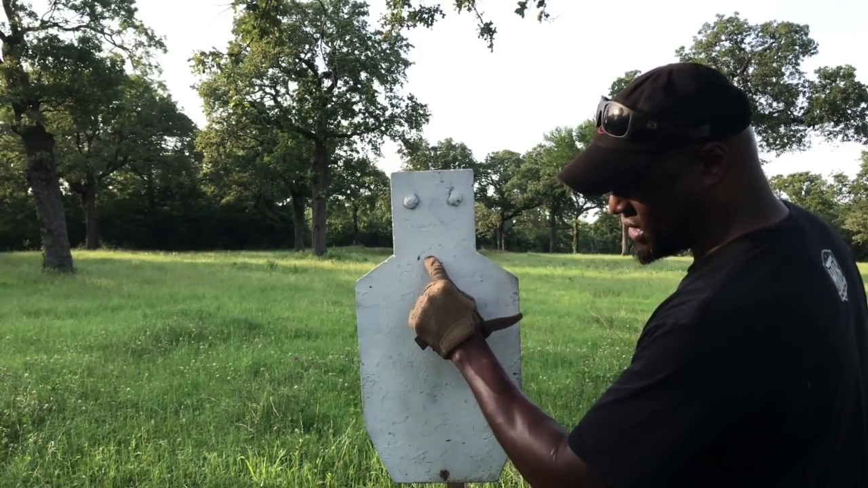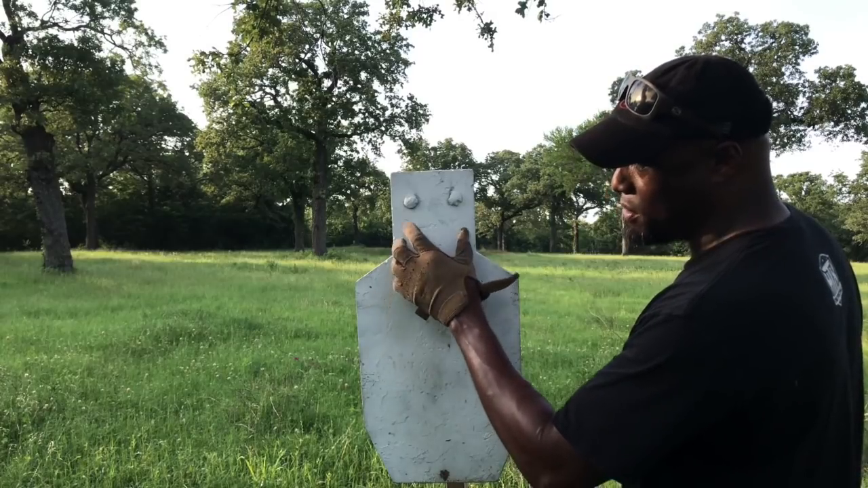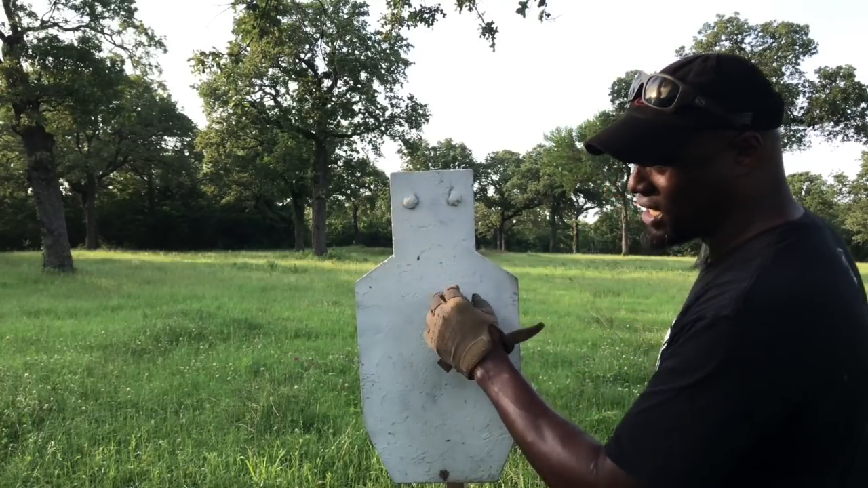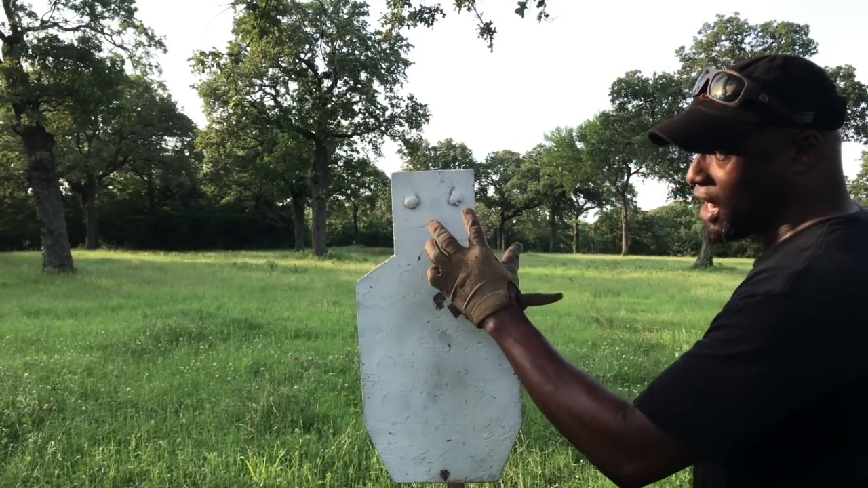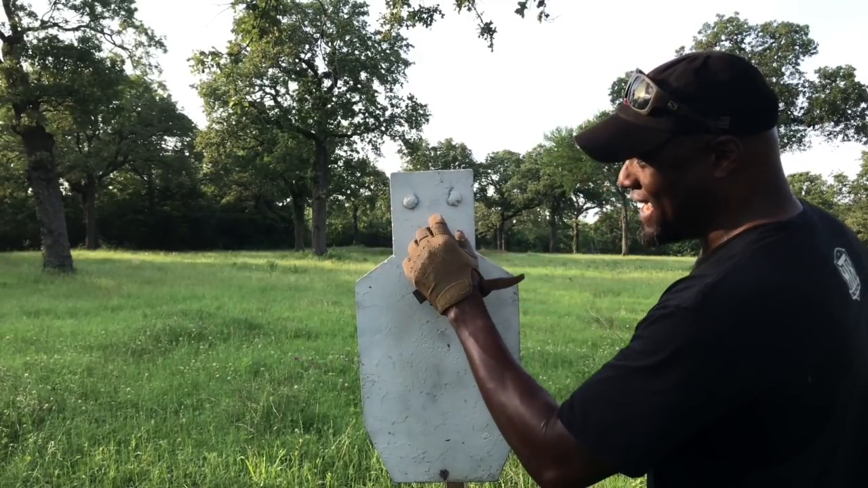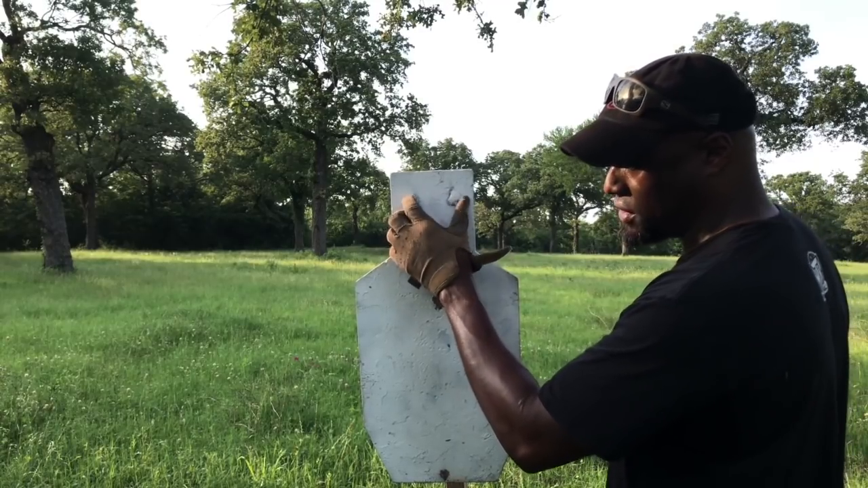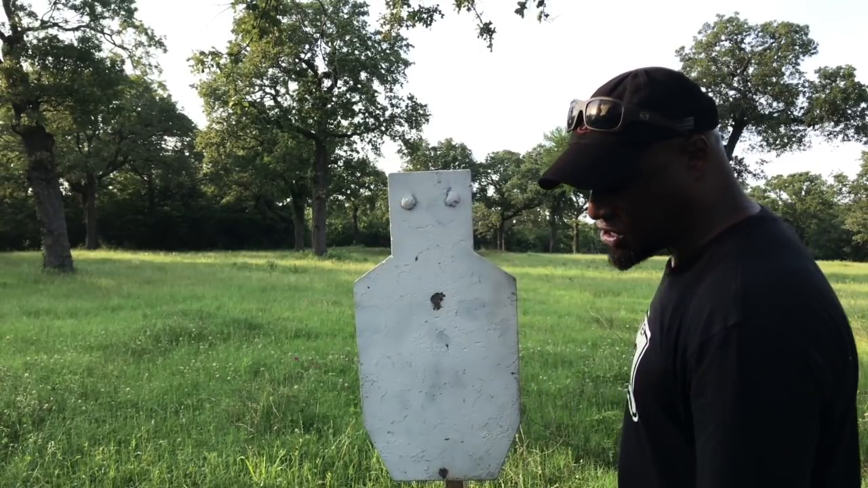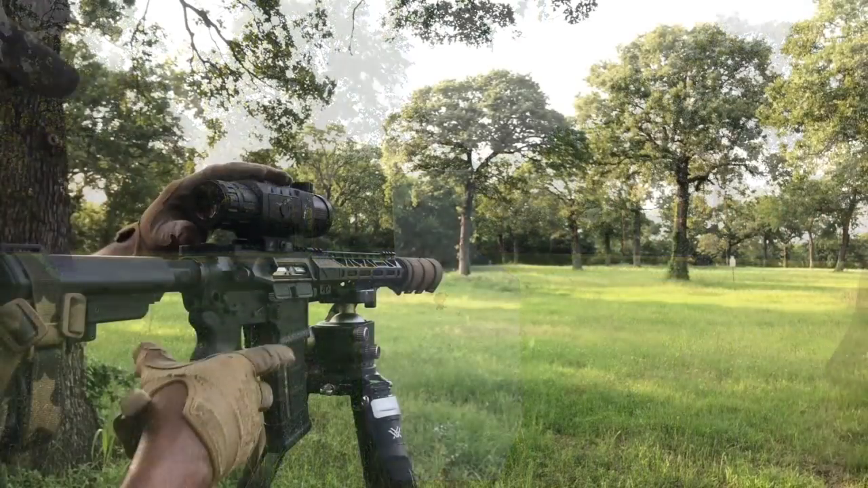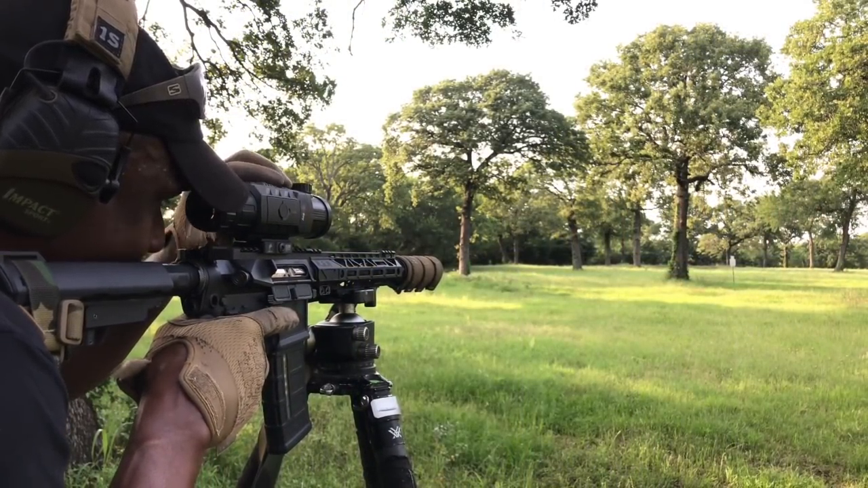And I'm still going to aim for this neck area. If we get the bullet right here in this area, then I'm going to move up in between these two bolts. I like to go for these headshots up here, and I like to aim in between these two bolts. You can see the bolts have been hit numerous times. But I like to get my zero dead center of these two bolts here, and then we'll double check at 100 yards. So I'm about to make my adjustment real quick. I can see that point of impact still on the steel.